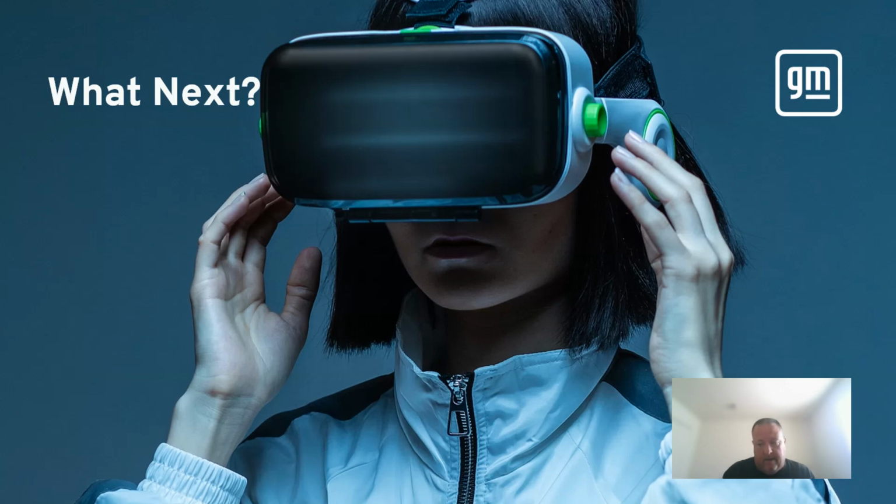The great thing about the data that we collect is that it's already in a format that can be that immersive base. So we're really looking to start pushing ourselves over to getting people more deeply involved with our data from an immersive VR AR standpoint.